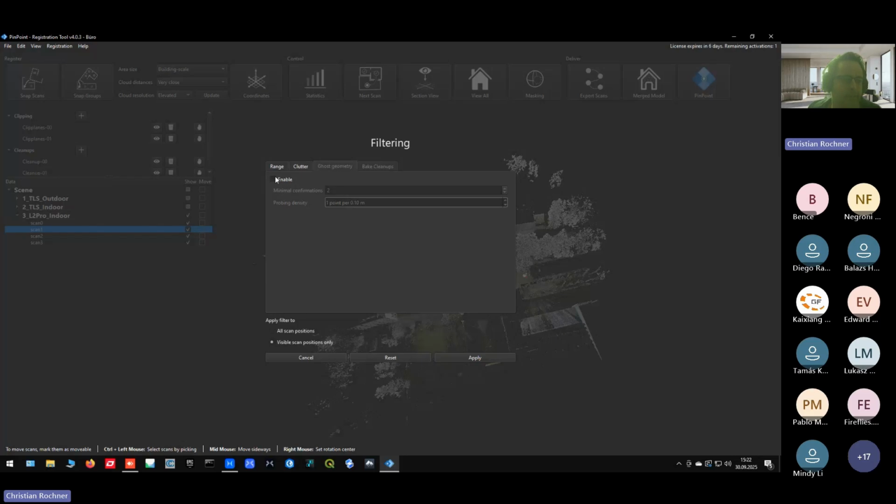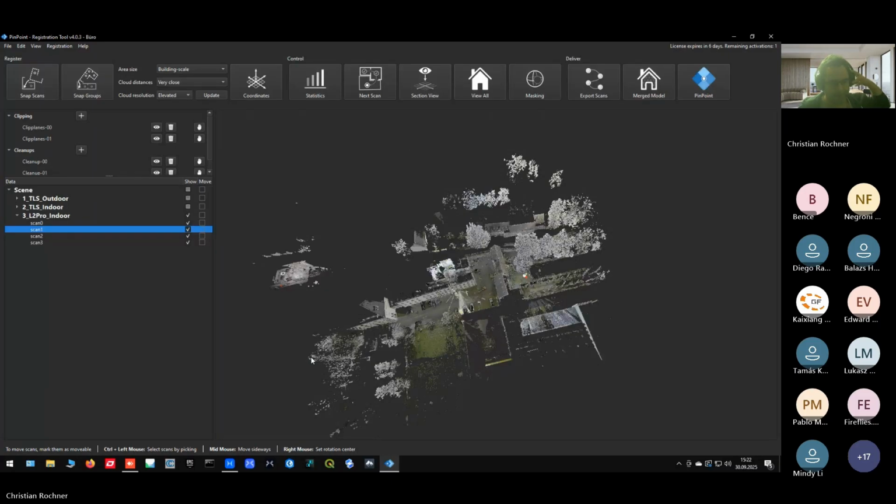But you can also detect ghost geometry and bake cleanups finally into the point cloud. I won't execute this now because this will take a while. I already did this. Sorry, my mic muted. So this is usually the first step before we start the registration process.